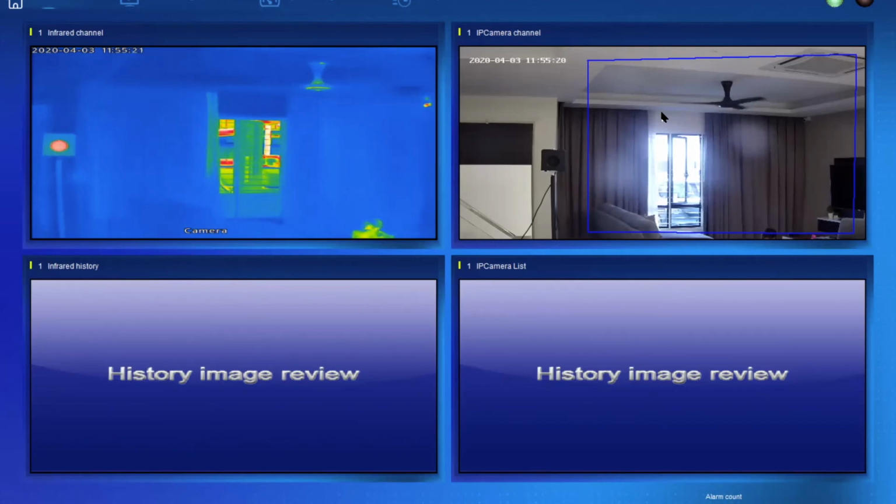If it's totally indoor, like an exhibition hall, then we definitely have no problem. But that being said, the DM60, as I showed just now, can actually work on a tripod as well. So it's not necessary to be fixed mounted. It works on the tripod.